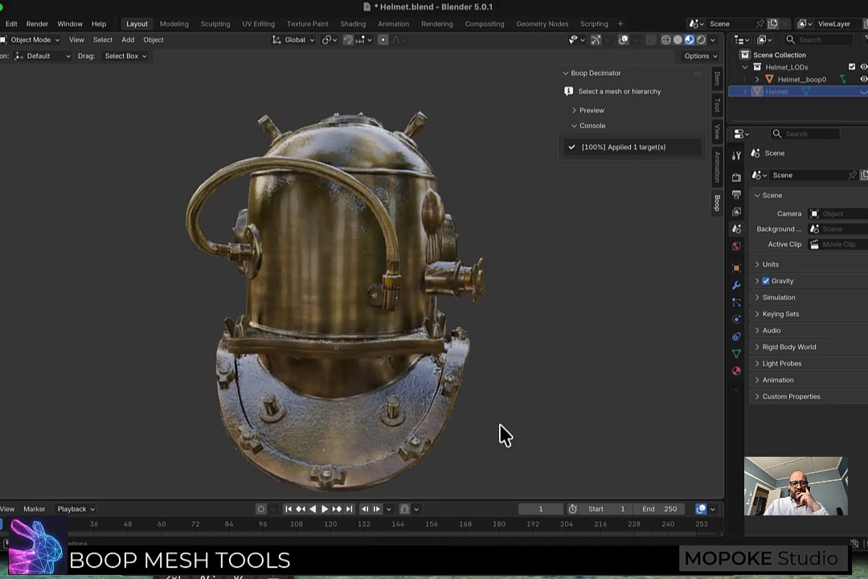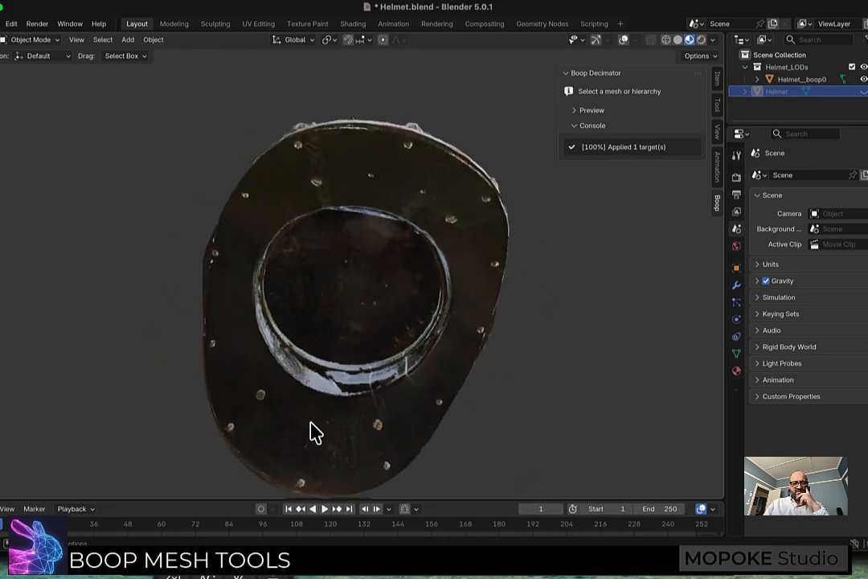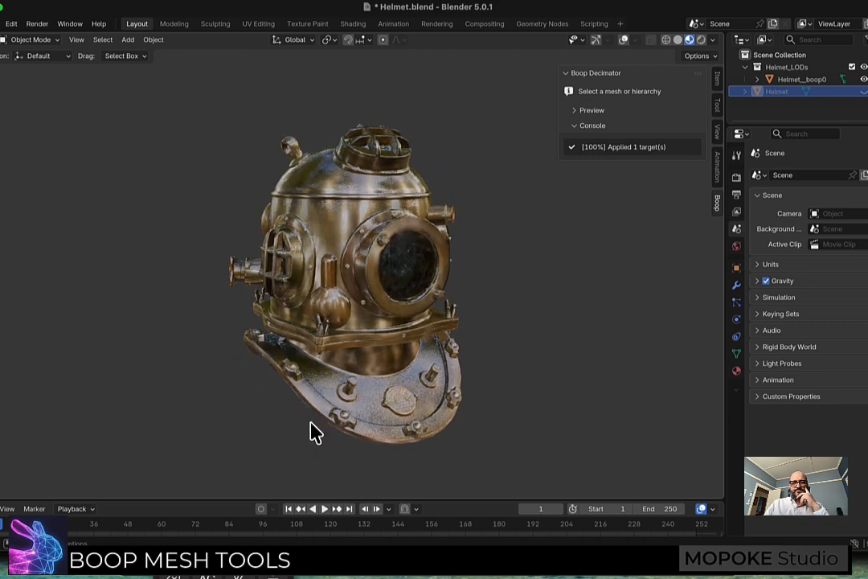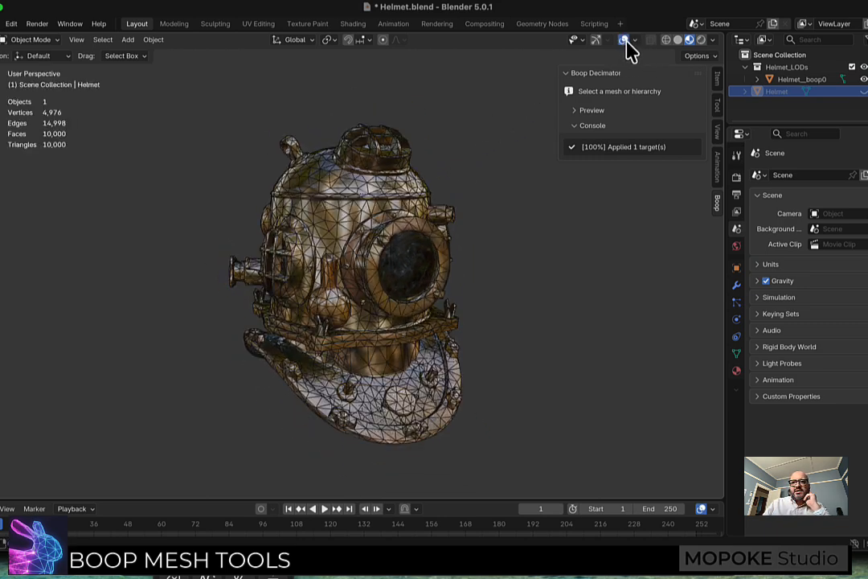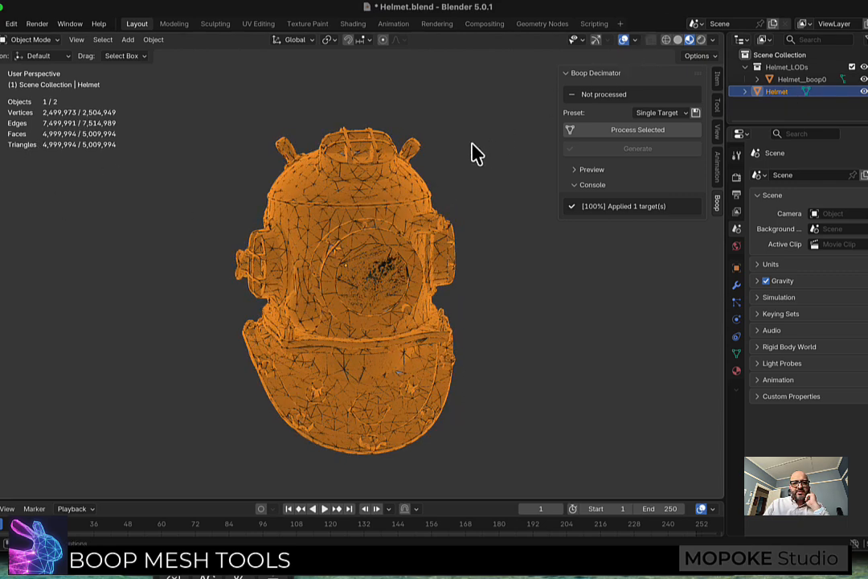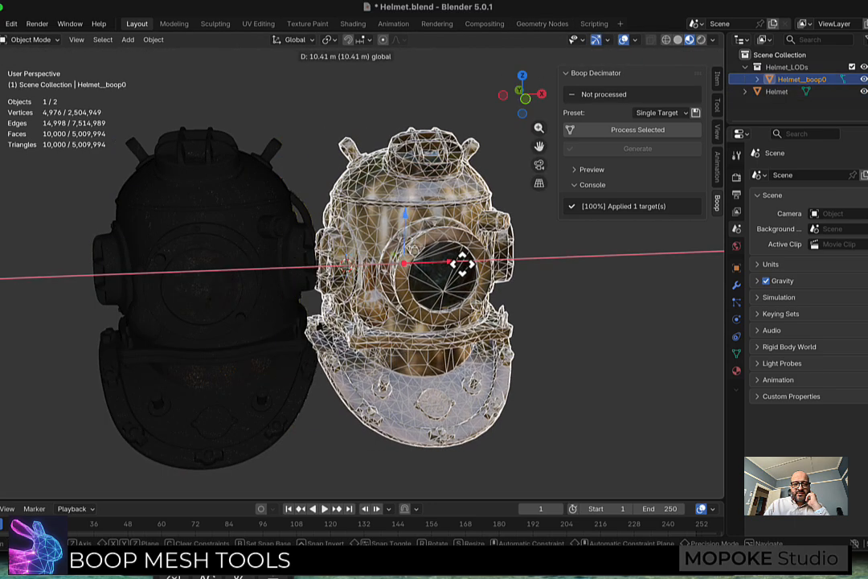We end up with a much cleaner bake, and the inside and the outside of these surfaces actually respect each other a lot better. So once again, I will show the high and the low next to each other. We can do a bit of a comparison of how they came up. Right. There you go.